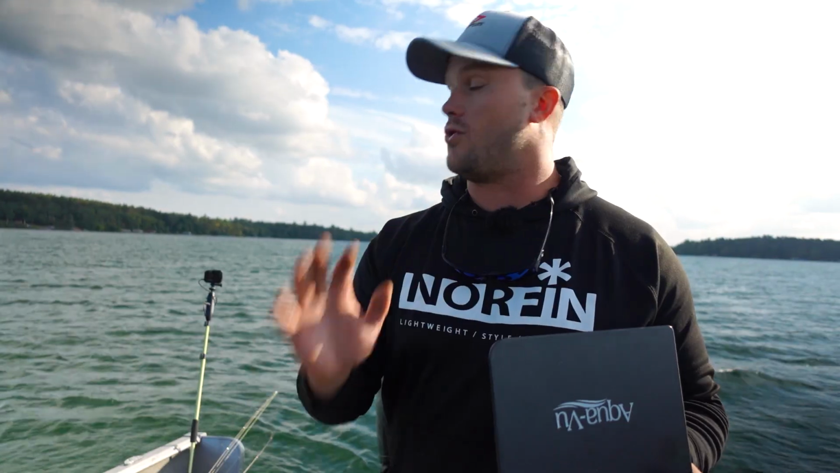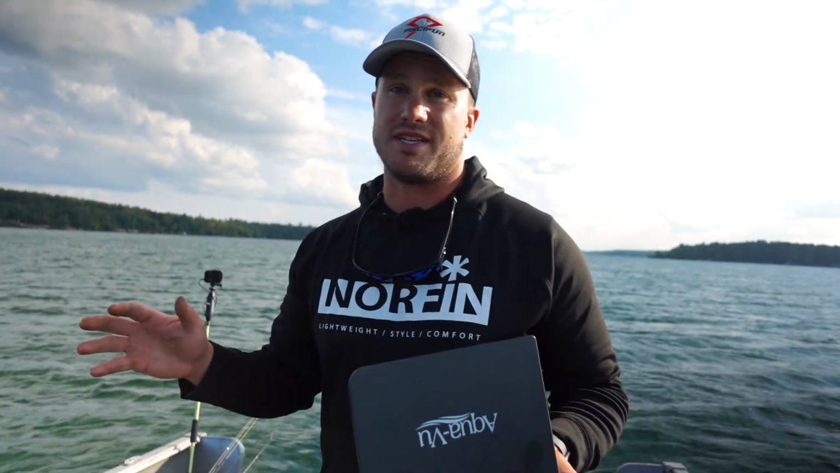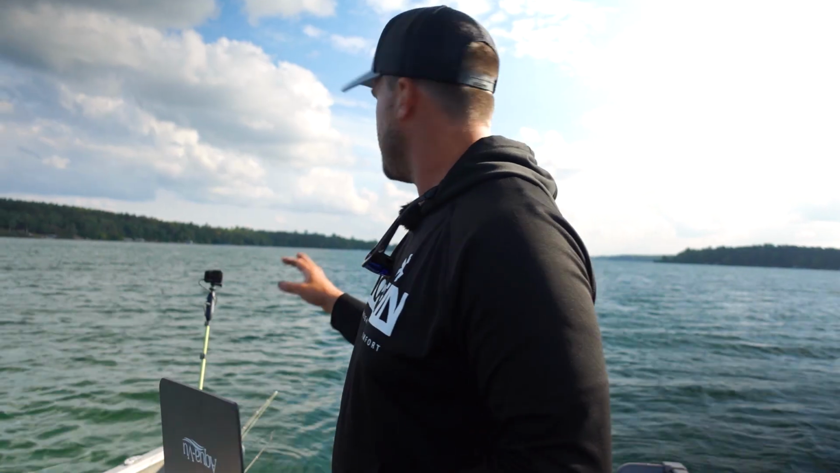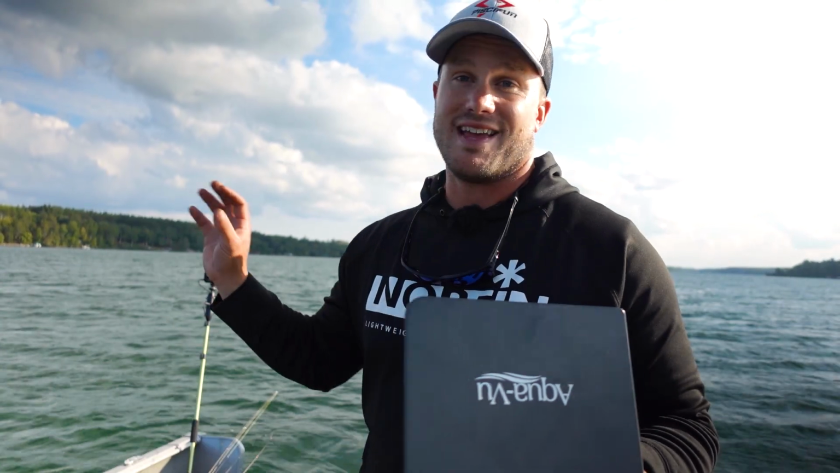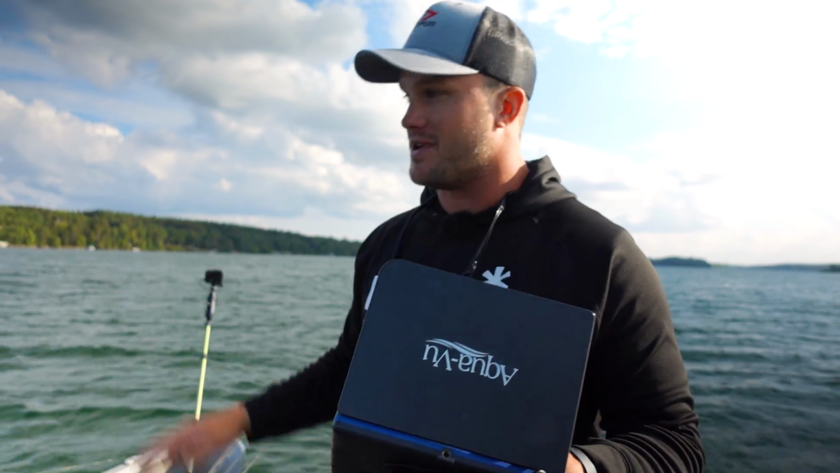This is one of my favorite tools to use with Livescope, because Livescope can tell you a whole lot, and once you learn to read it, you can get a pretty good idea of what's going on down there. But there's still a lot of times where I'm just not sure what I'm seeing and I don't want to waste time, so I'll drop my Aquaview down to make sure they're the fish I'm targeting. If you have a live imaging unit, I highly recommend looking into one of these Aquaview cameras, because live imaging can tell you a lot, but it can't tell you everything. This will give you a picture of everything going on down there.